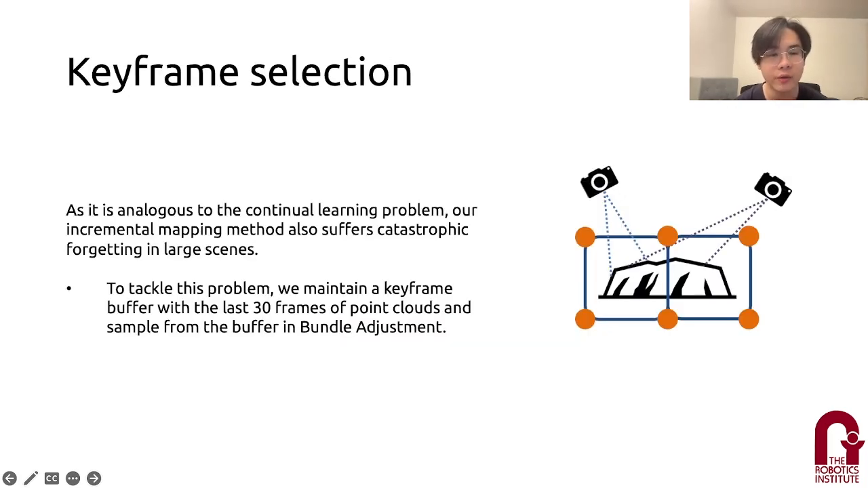Then for our keyframe selection, we found our incremental mapping method suffers catastrophic forgetting in large scenes. When the LiDAR sensor moves forward, the new data may influence the past features on the octree grid. Just like here, the left grid and right grid share two middle feature points. So once you finish the optimization of the point cloud from the left LiDAR sensor and do optimization of the point cloud from the right LiDAR sensor, it may lose the left information.